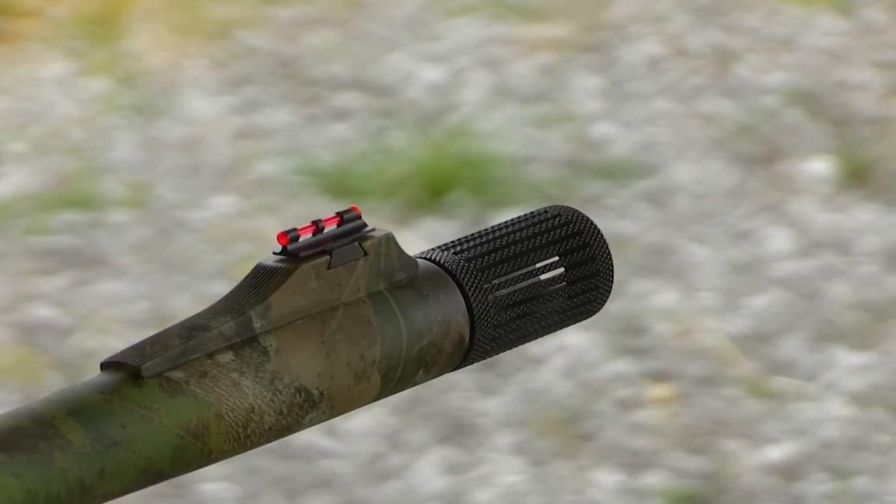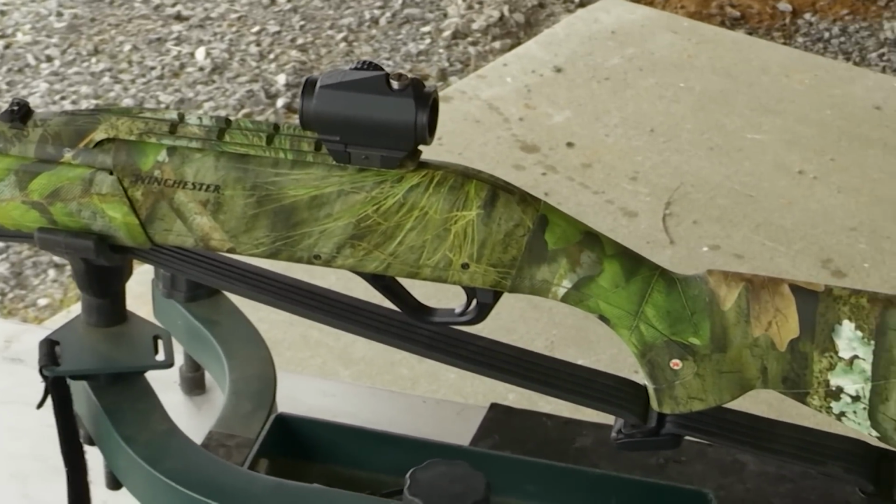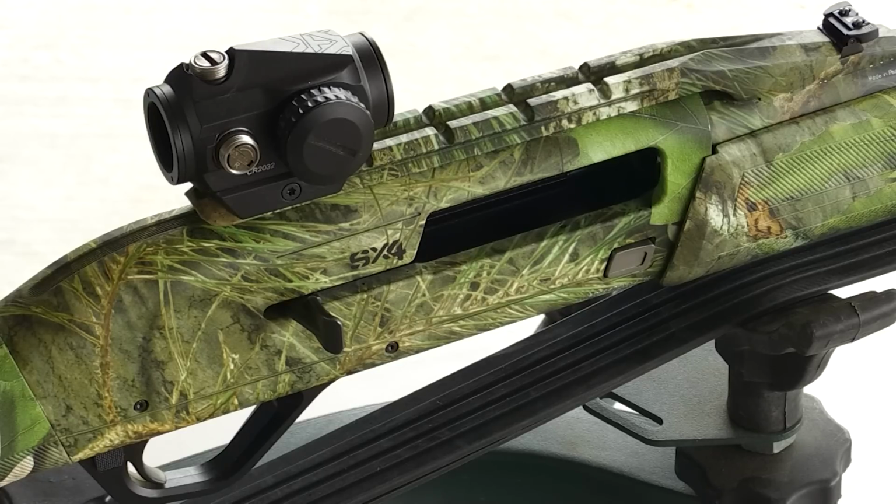Seems like every year somebody's coming out with new chokes. You said you're hunting with a 20 gauge this year. The 12 gauge has been the standard. You're right, I'm shooting a 20 gauge now over a 12, predominantly because of tungsten ammo. It's been a game changer, these tungsten shells and dot scopes and things, it really has.